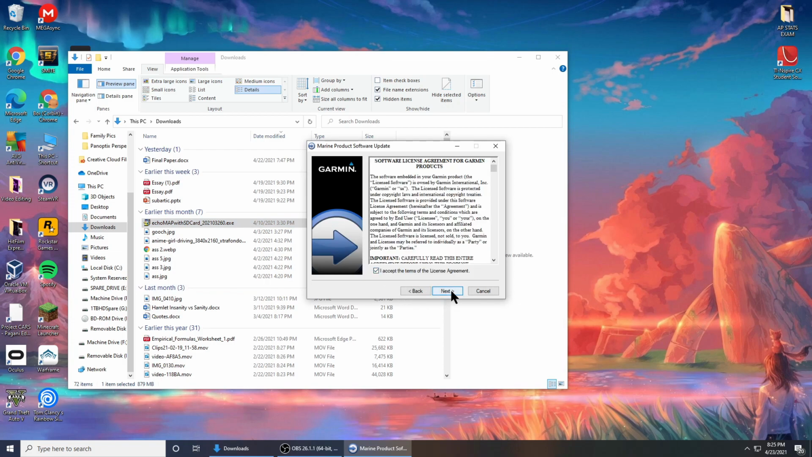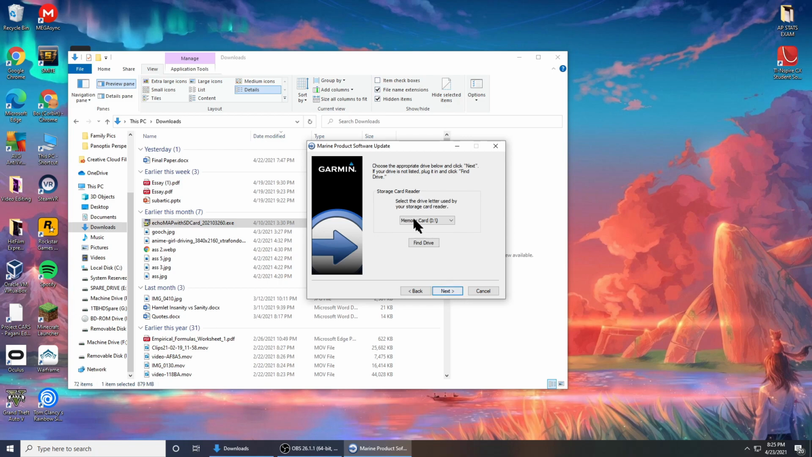I accept. Next. Right there we've selected the card. Mine's the I drive, yours could be something different. You might even have to click on find card, but just select the card that you inserted. You have to have a card reader for that, most likely, unless your computer accepts it. And then once this transfer is done, we're going to click finish.